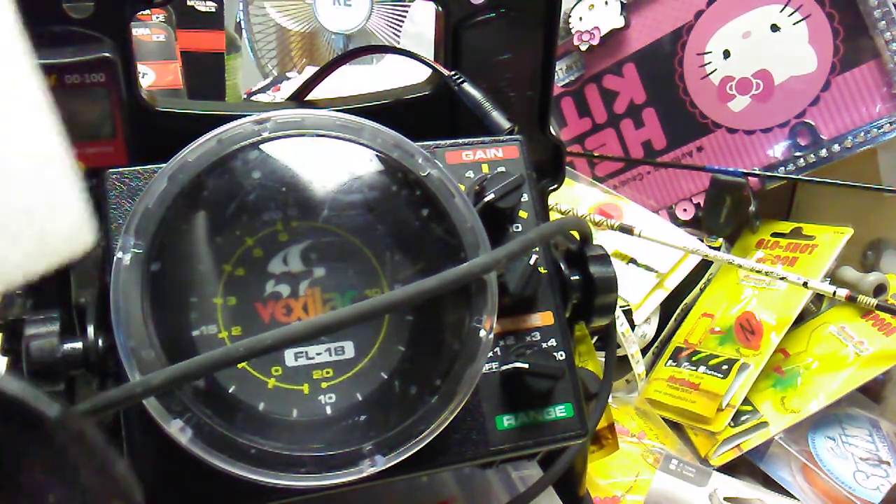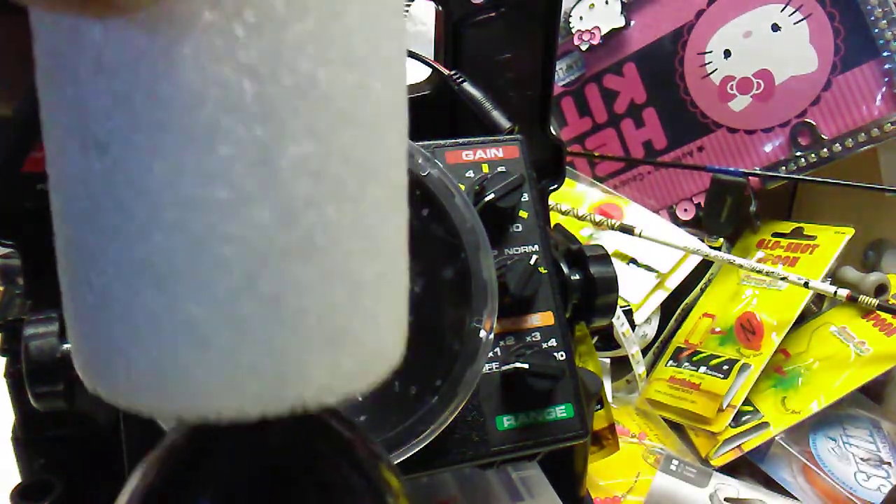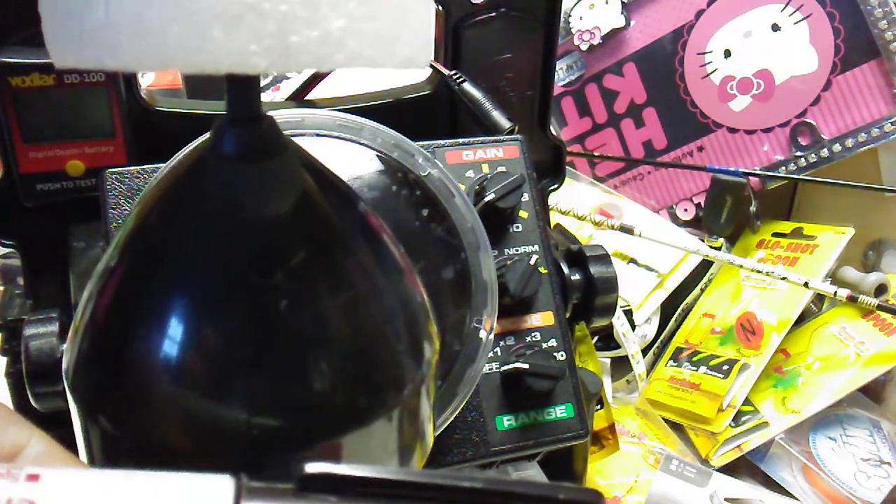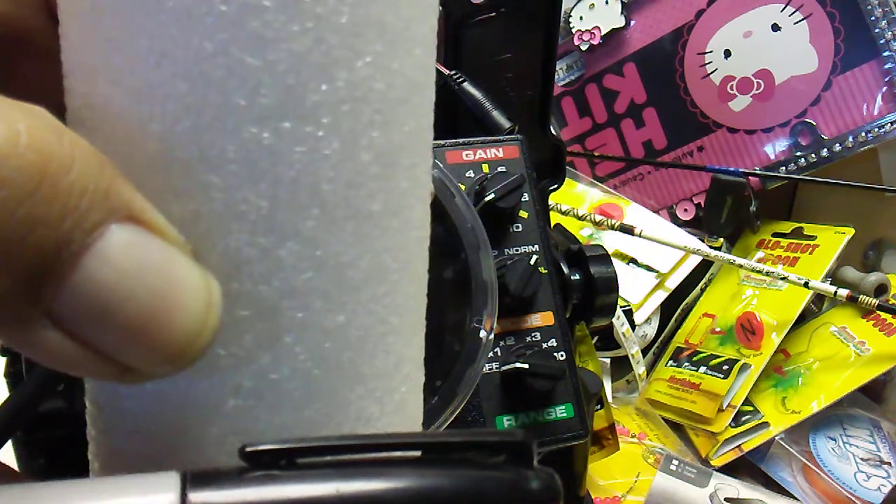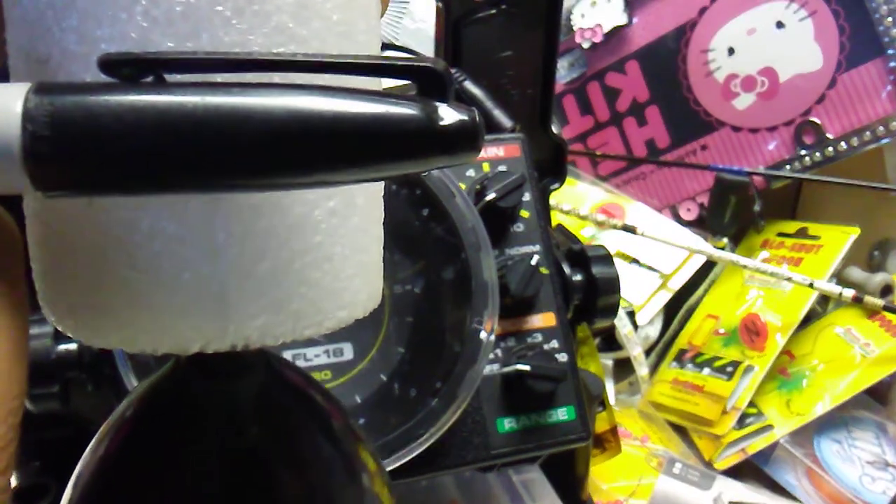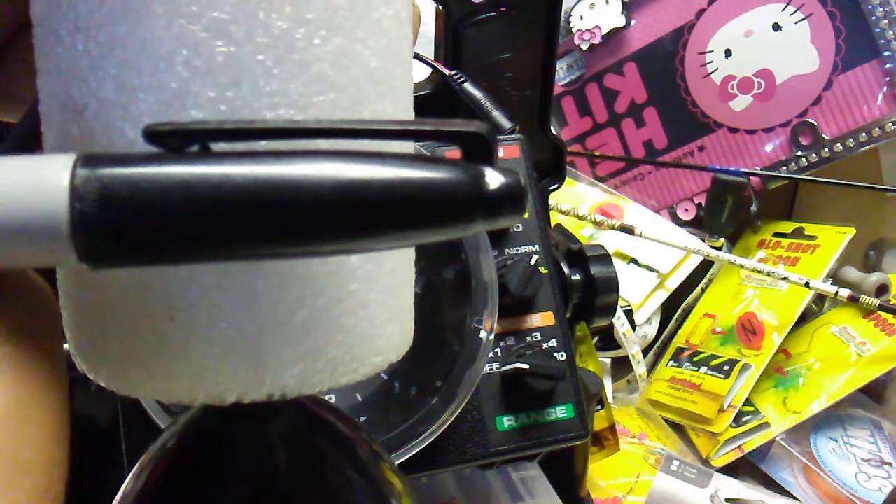Second reason is, if this is too full, say the bottom of the screen here is our ice bottom. If this goes down too low, it informs you, it won't read. And it's the weirdest thing.